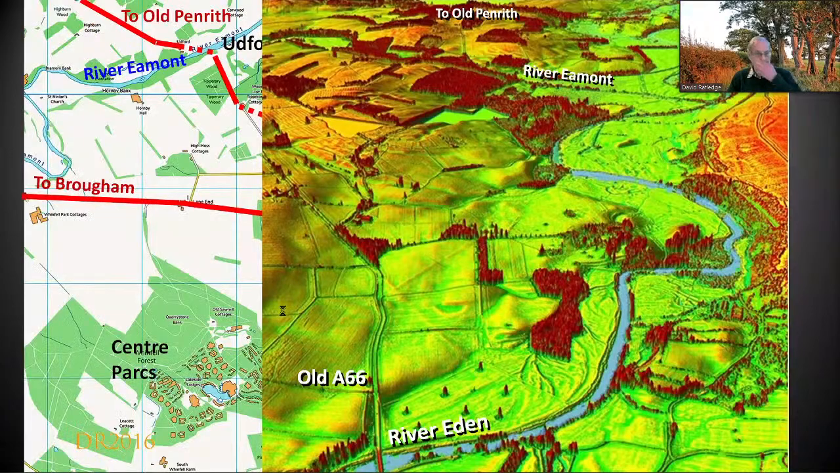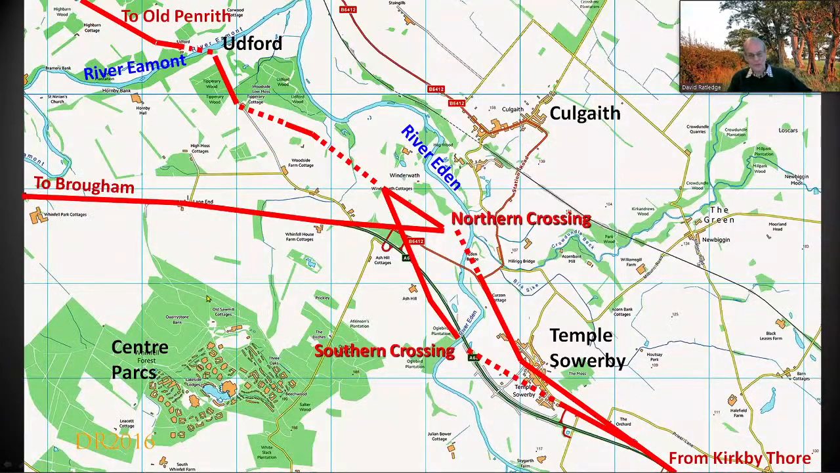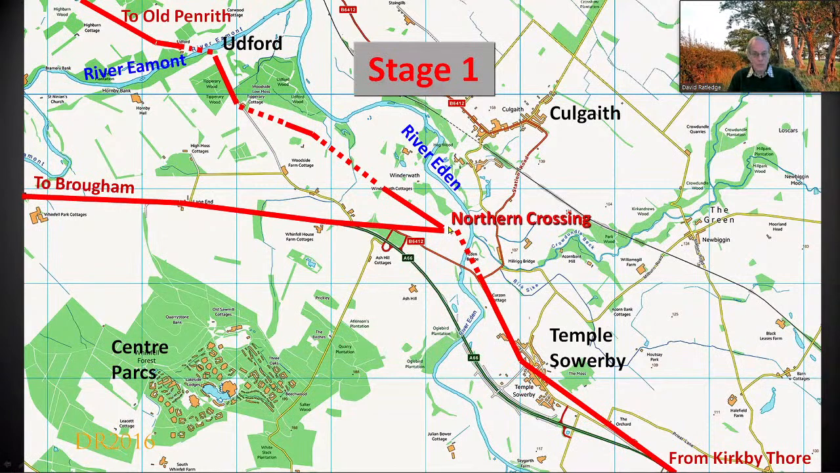Let's put that on a map and see if we can make sense of it. It's a spaghetti junction. We've got a northern crossing, a southern crossing, obviously, two crossings of the River Eden. What can we say? Well, the Broome Road points to the northern crossing. The Old Penrith Road, the one we've just discovered, also points to the northern crossing. So that clearly is stage 1. And if you notice the name Winderwath, Wath means ford, and the river moves around here, so it's a good fording place.